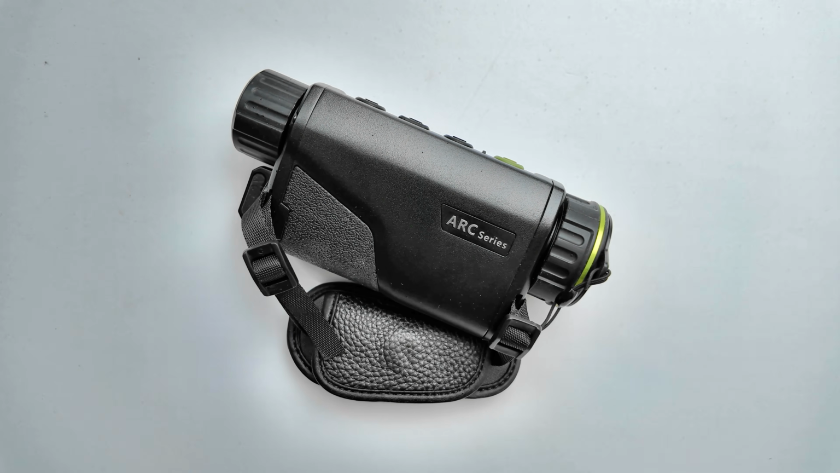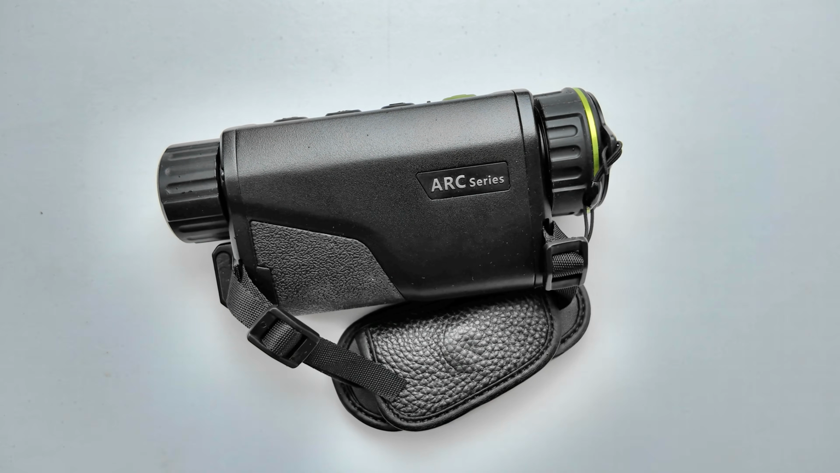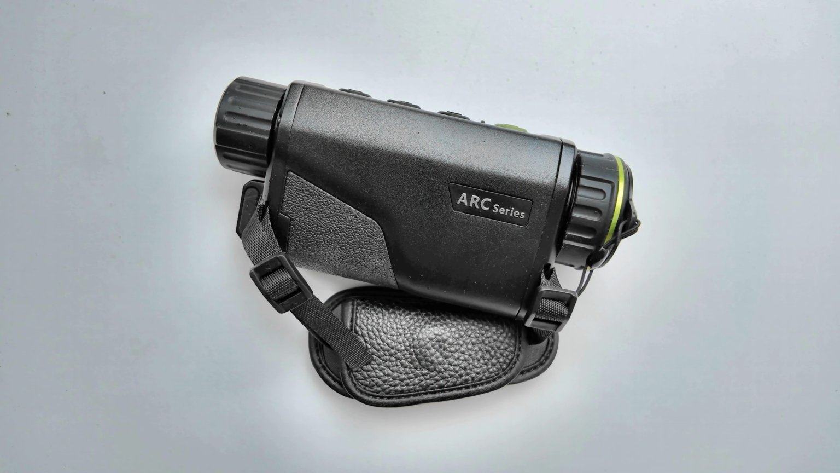It doesn't come with a tripod mounting hole, but you can fit an extra bracket to it, which comes with it in the box. Then you can fit a tripod to it. It also comes with an external battery charger for both batteries, although you can charge up the battery in the camera as well. And very oddly, in the menus, you cannot format the memory card that's built into the camera. You can only do that when you're connected to the computer to get rid of the old pictures and videos. Strange omission, that.